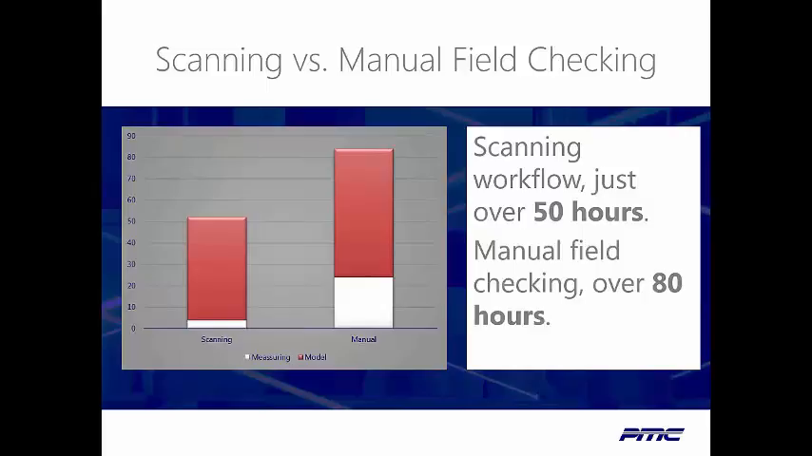So most of the savings on this is going to come in from the actual manually measuring versus scanning in the field. We were able to scan this whole facility in less than 4 hours. We estimate, given the complexity, this would have taken at least 48 hours to manually field check, a little over a week for one person. Combine that with the modeling. Modeling was probably a little simpler on this one with the scan versus from manual field checks. And we end up with basically 50 hours compared to an estimated 80 hours had it been manually field checked and modeled.